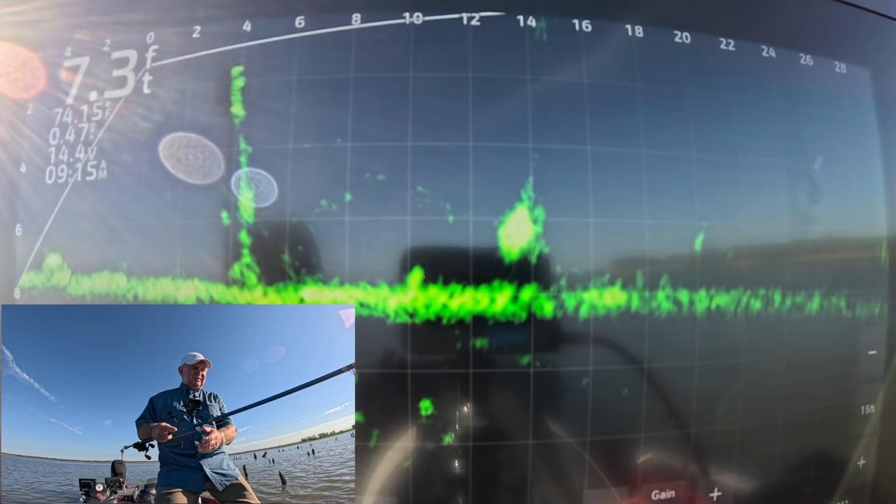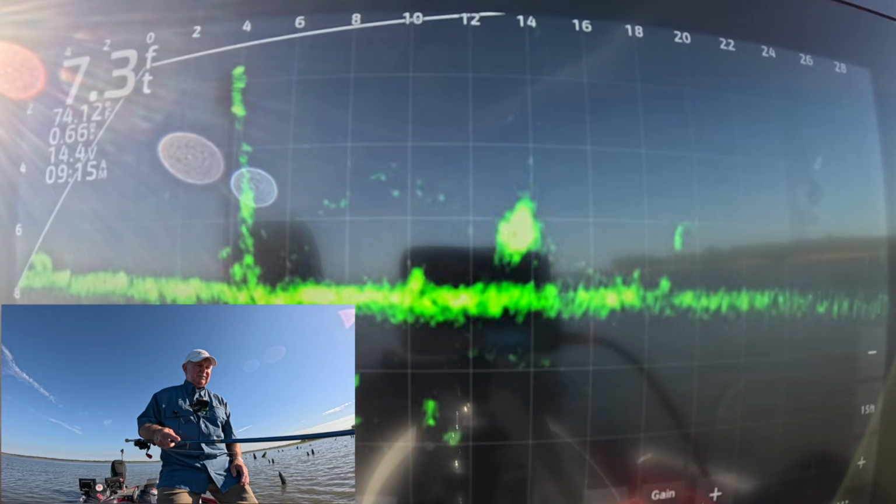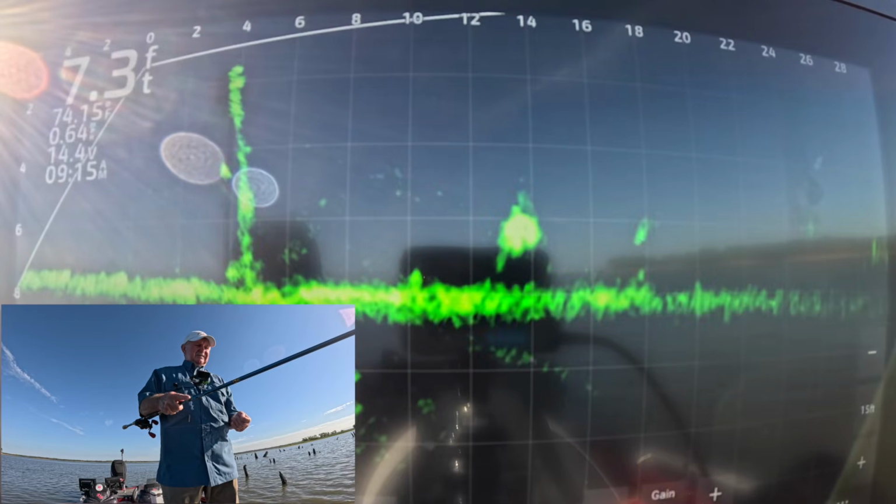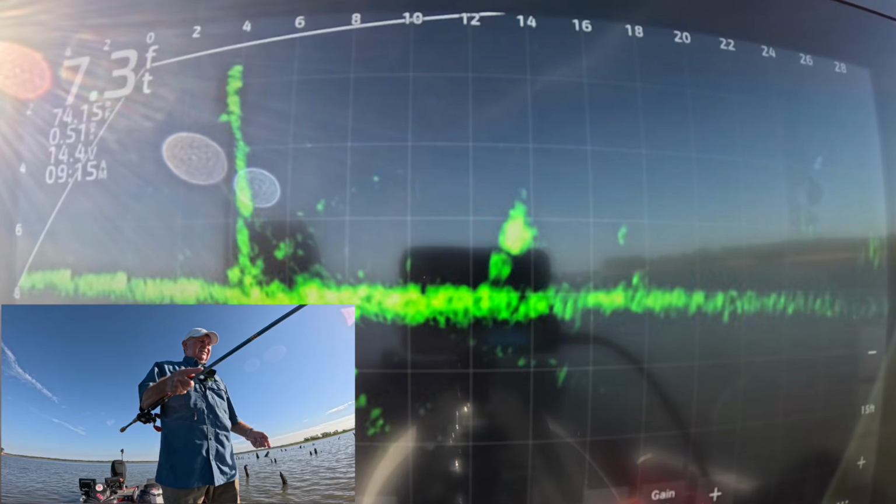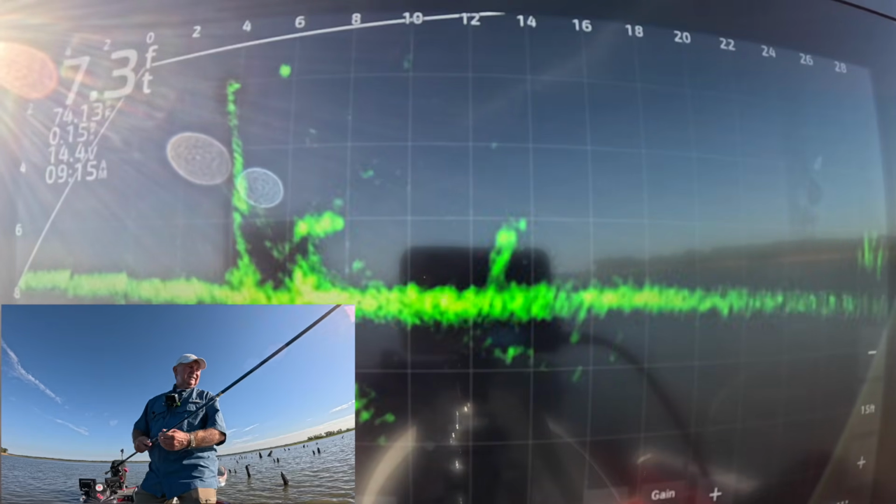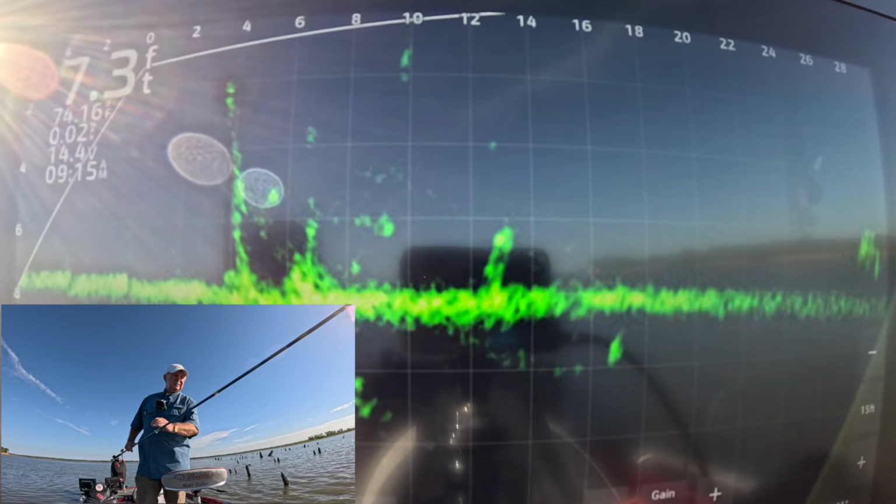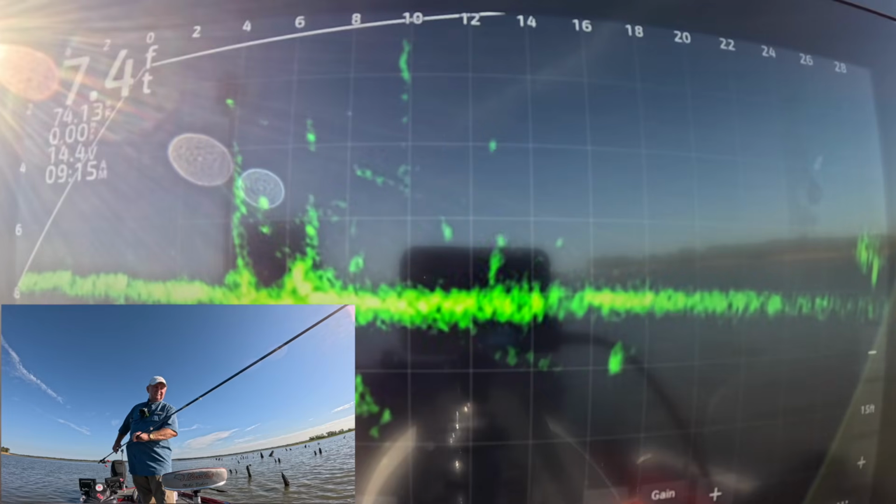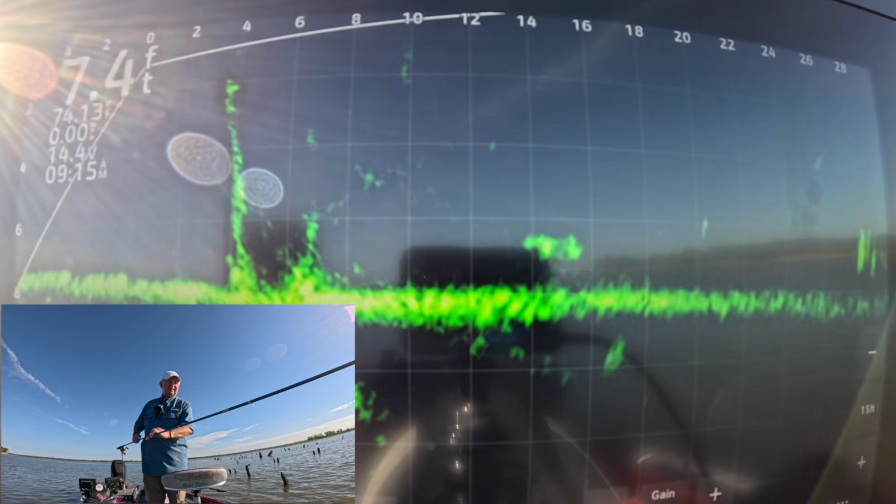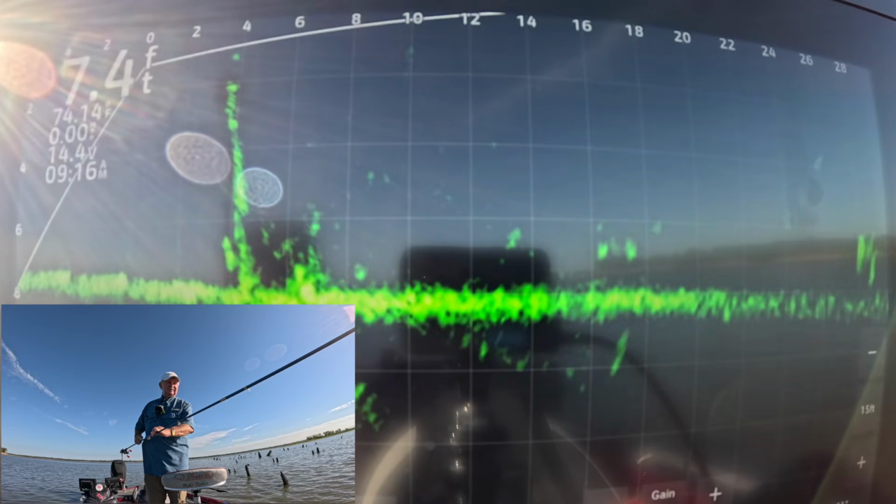Must be on that log or something because I can't make it go out. Yeah, I gotta be on that log. Now I won't be able to bring it in far enough. Maybe I can. Oh, he sees it.